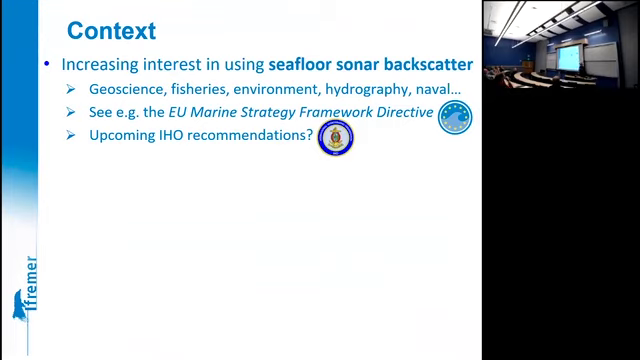There is today an increasing interest in the use of Seafloor Backscatter measured by sonars. The applications, as you know, are many, from science to environment to hydrography to naval applications. For instance, you can find mention of the use of backscatter in the directives of the European Union Marine Strategy Framework. And rumors are that in the upcoming IHO recommendations, more about backscatter could be mentioned as well.